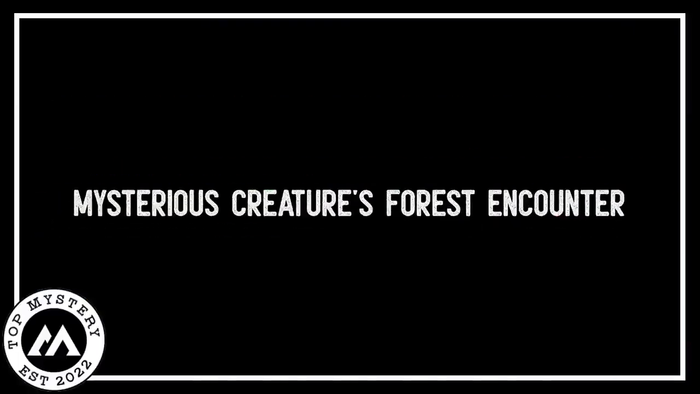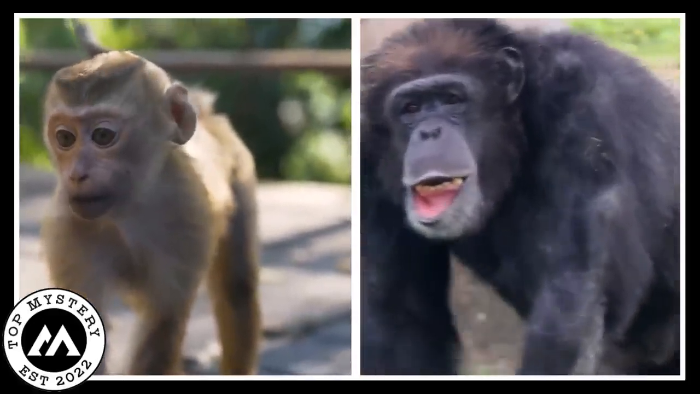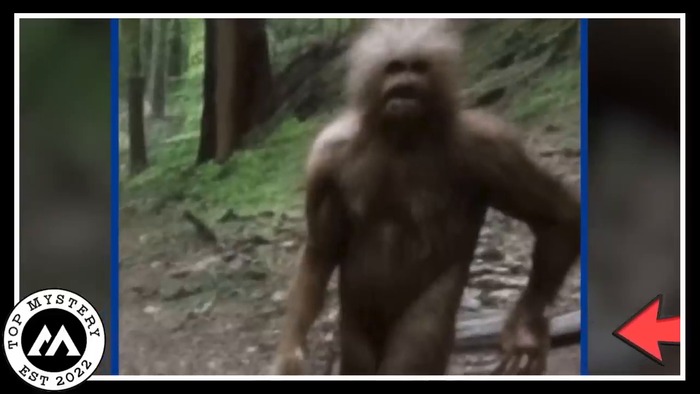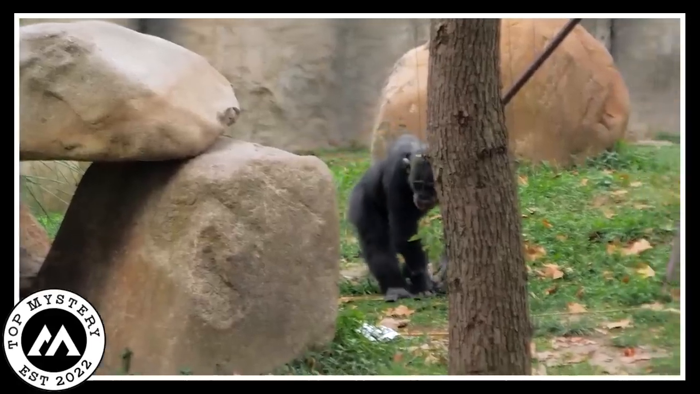Mysterious creature's forest encounter. In a thick forest, a strange photo appeared showing a mysterious creature that didn't seem like any known animal. It looked like a mix of a monkey and something else standing there surrounded by a mysterious vibe. Covered in fur, it seemed to carry ancient stories, like it held secrets from a really long time ago. The creature had long limbs with claws, making it seem powerful and not like anything you'd see every day.